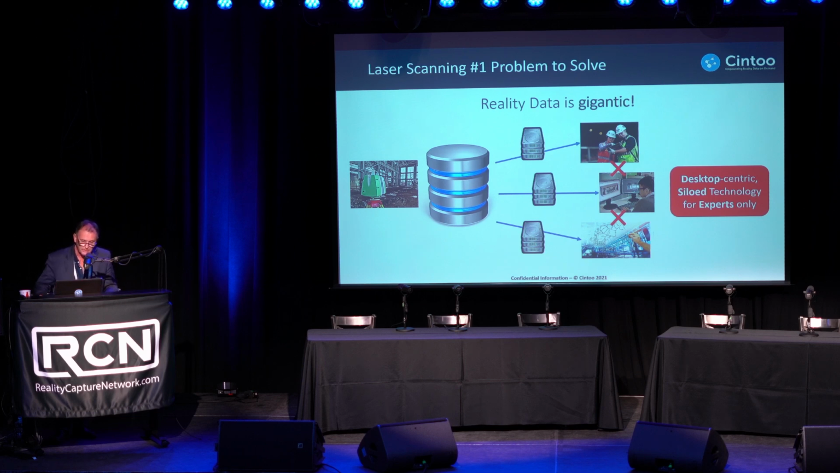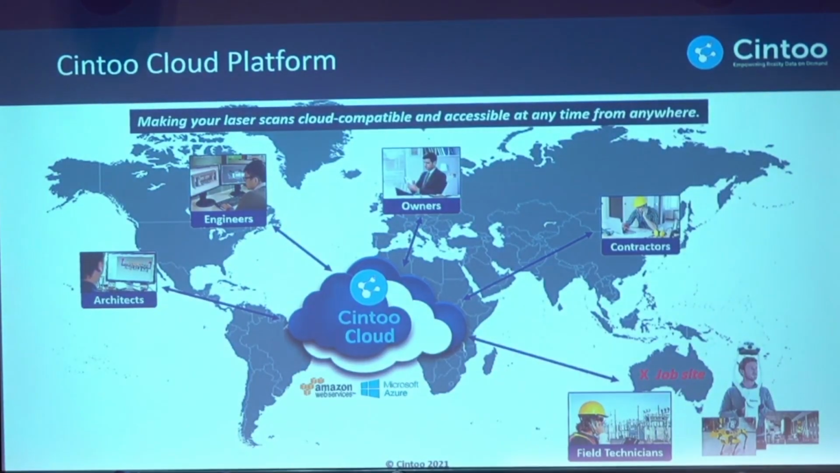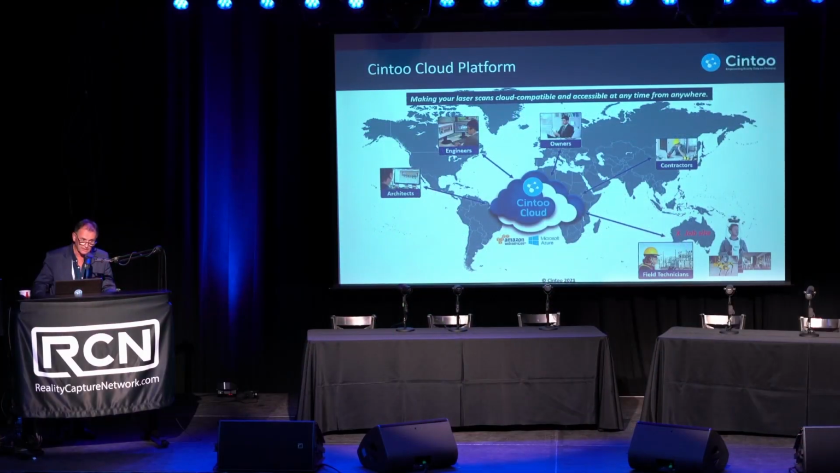Cintoo Cloud is a platform that will make your laser scan data fully cloud compatible. And by making it cloud compatible, we'll make it shareable, distributable. We can enrich the data with annotations, of course, measurements, but also by making it cloud compatible, we can connect the as-built conditions to various BIM and digital twin workflows, okay?